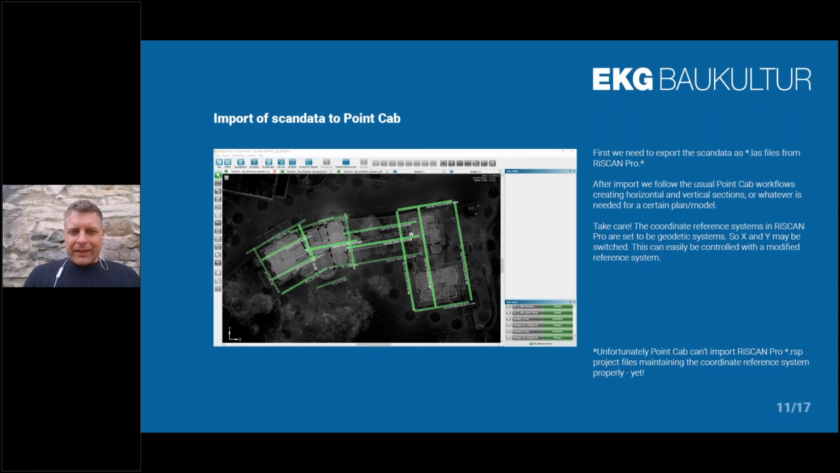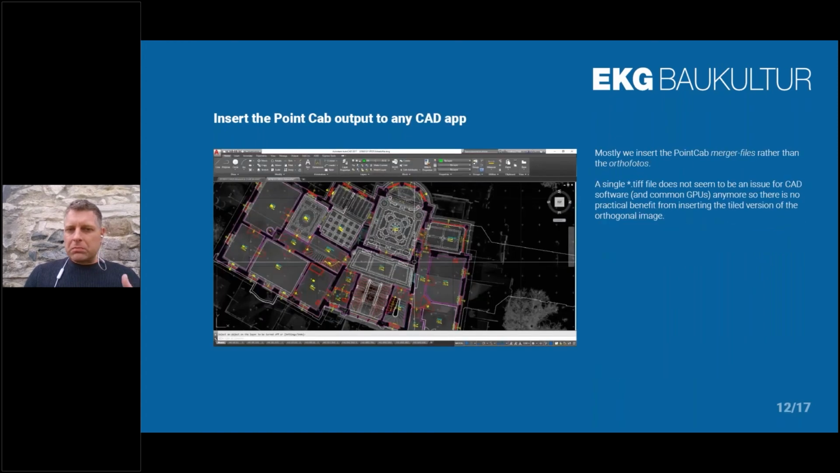So in the end, we can export all of these sections and then floor and horizontal sections to any CAD software you need, and this looks like this. When you've done this, this is AutoCAD, for example. It's a 2D plan of an old villa from the 19th century, and then you get it in the right scale, and you just work on it as you work on any plan.